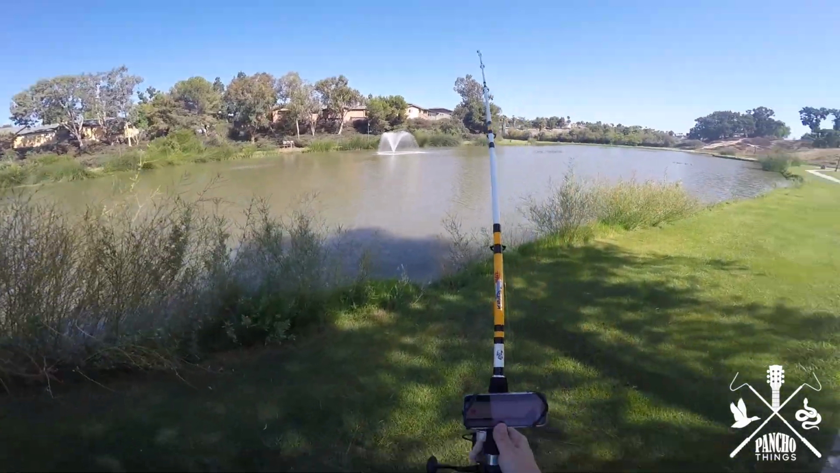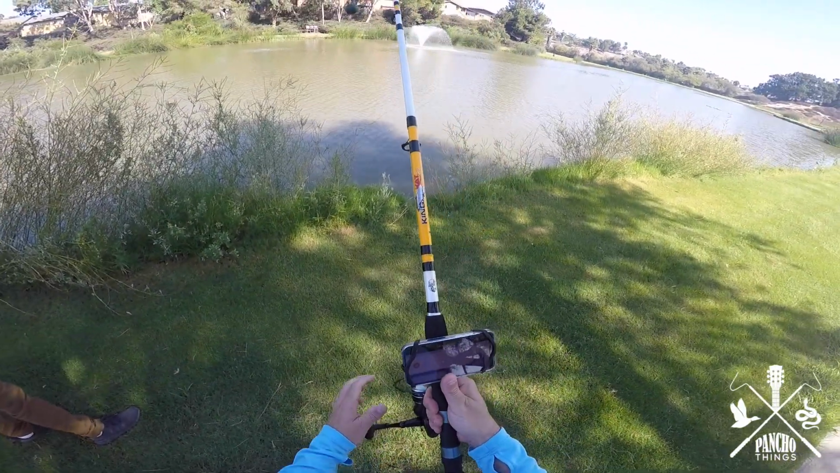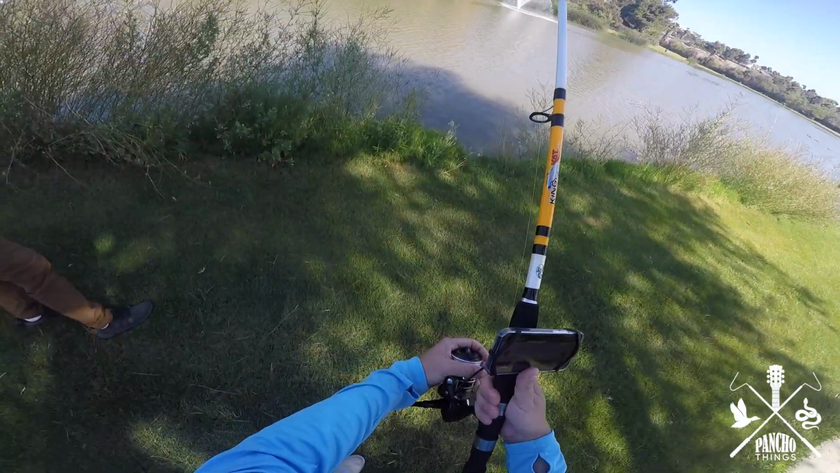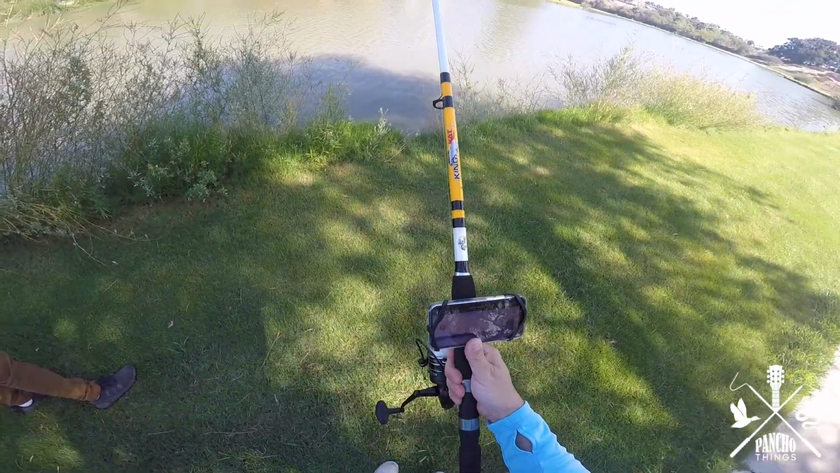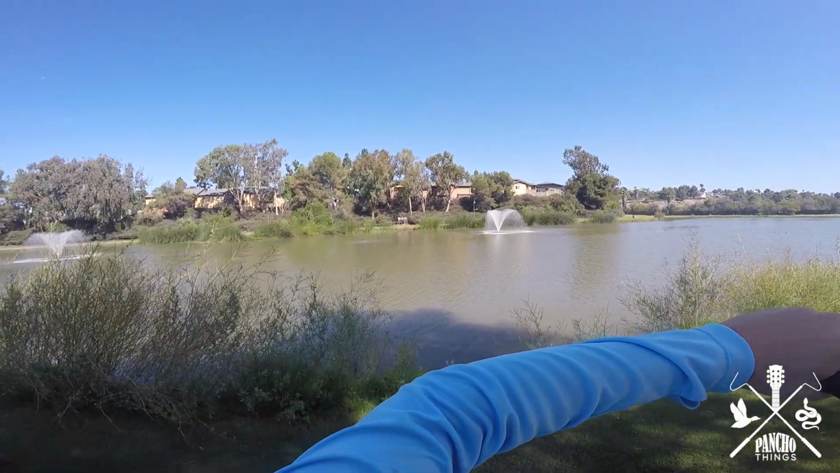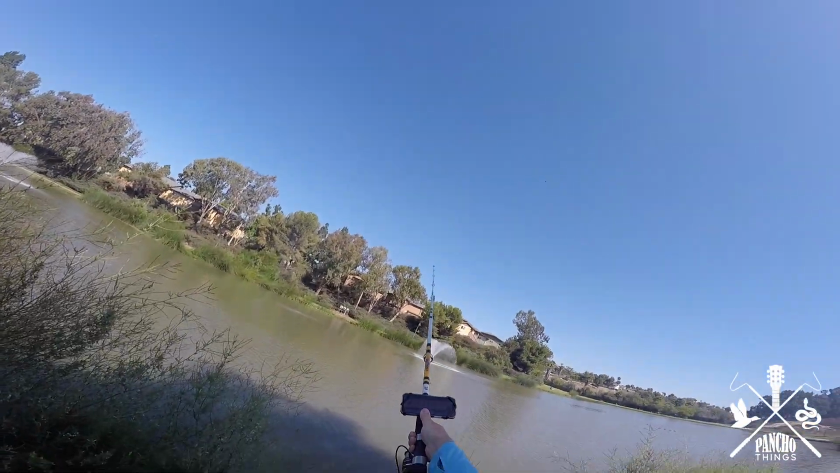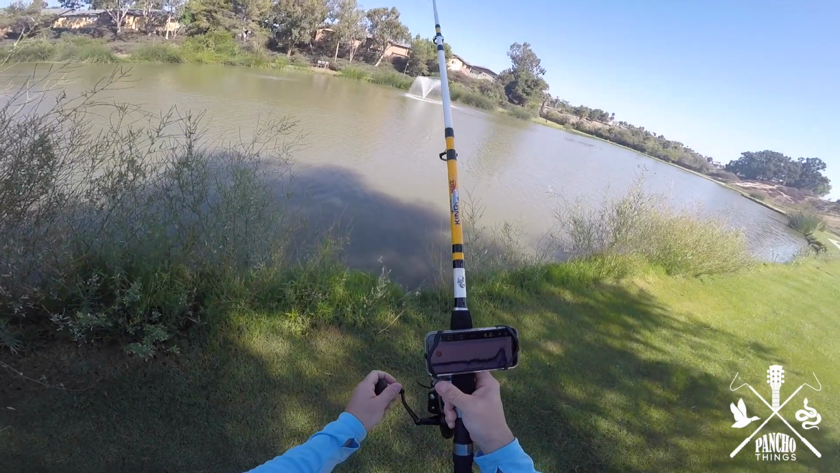So we're gonna try going towards that aerator. Usually the fishy fish like to hang out near the aerator. Let's see if that's true in this case. Here we go. Oh, that was a crappy one. That is not what I wanted to do at all, but